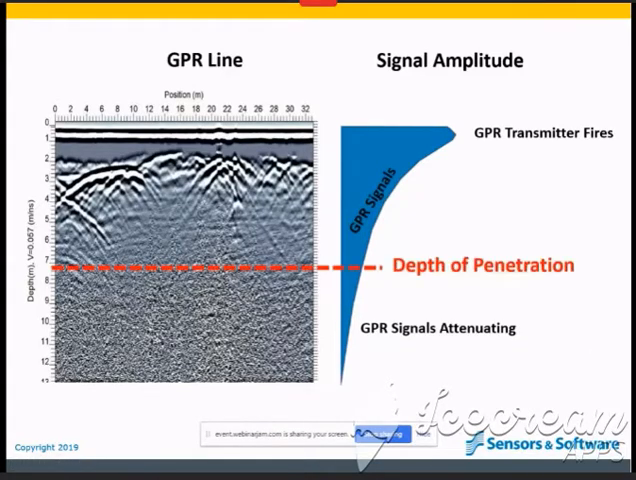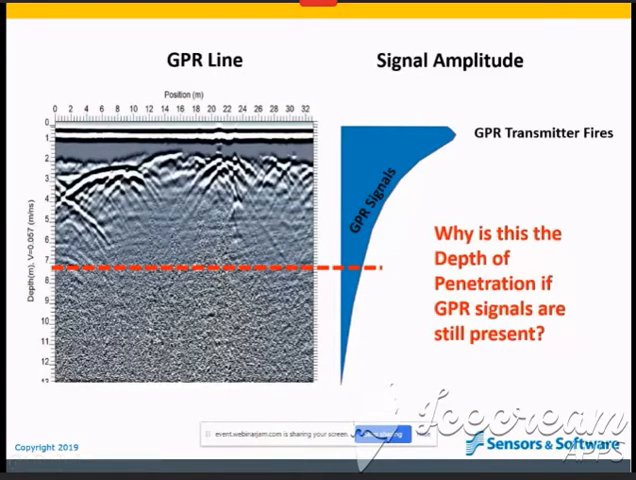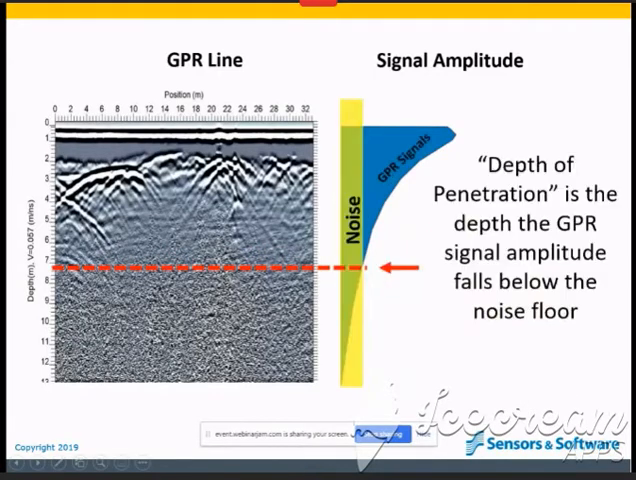If we look at the GPR line on the left, we see that the GPR reflections stop at about the red line, this red dashed line. This is called the depth of penetration. Wait a second. Why is this the depth of penetration if GPR signals are still present below that line? Because I forgot to include the background RF noise in the plot. When we plot that, this is what we get.